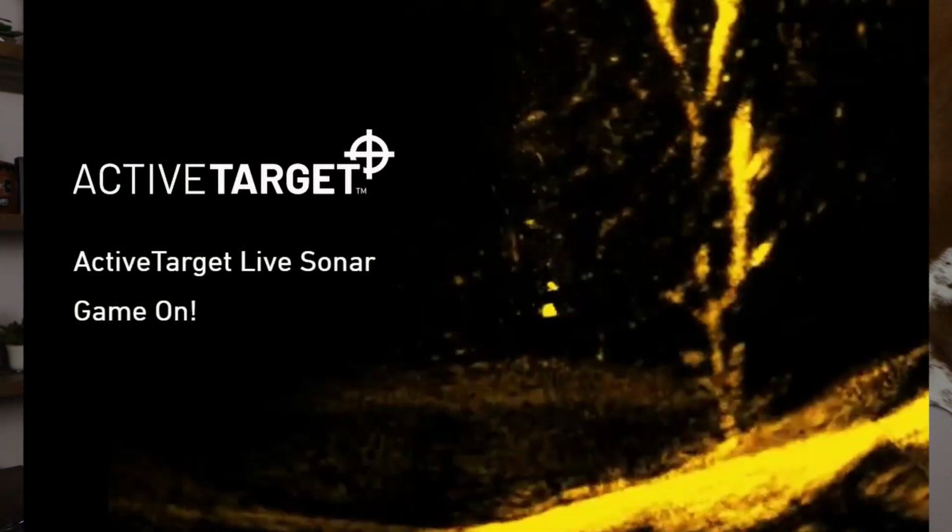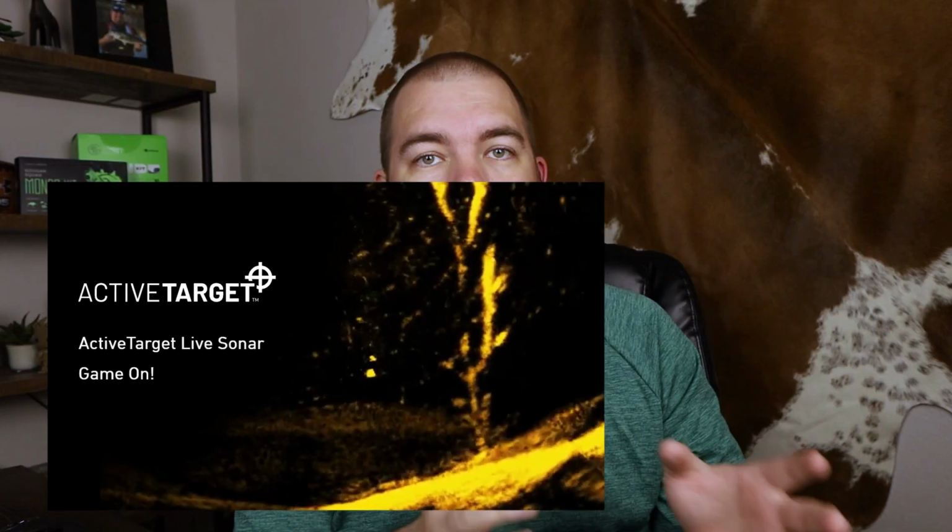So the reason that Lowrance is coming out with this new Elite FS is so that you'll have a mid-size, mid-priced unit that's compatible with their new Active Target. So that's going to be a huge advantage for this unit, that it's compatible with Active Target.